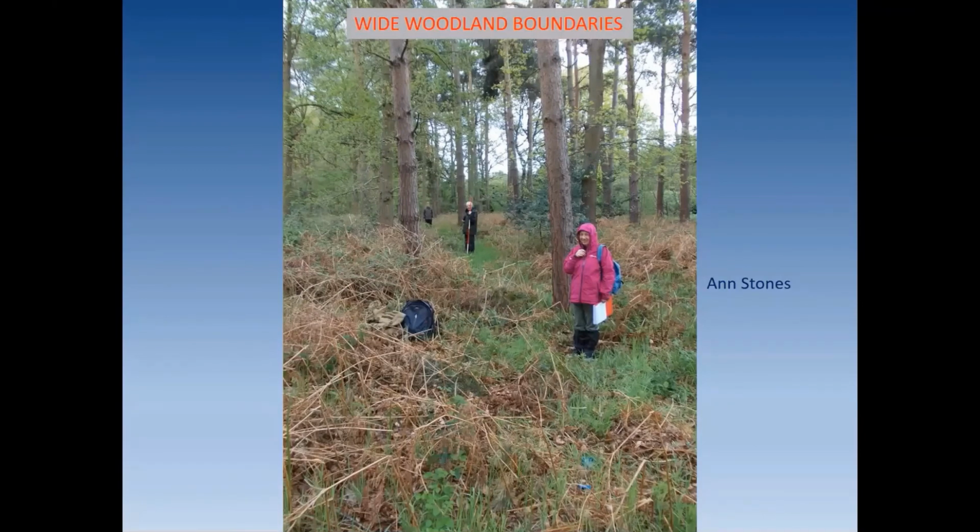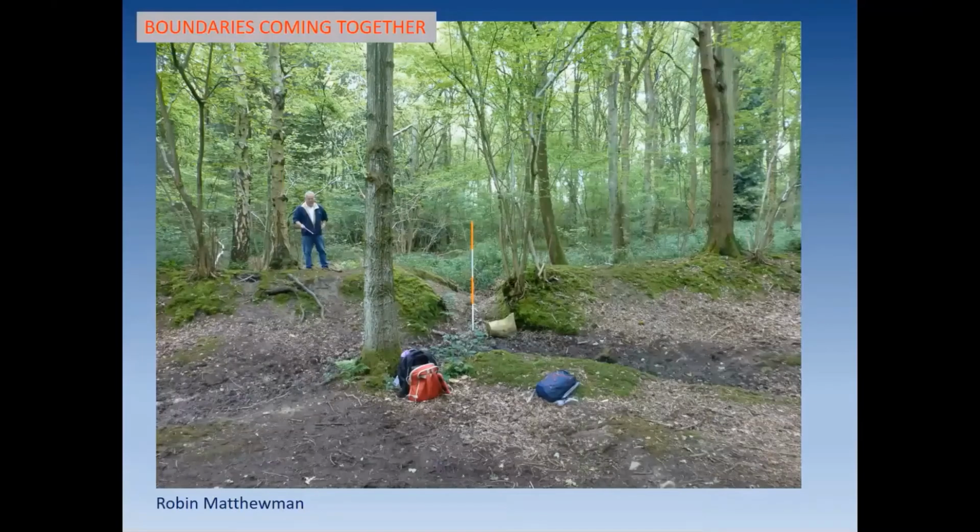And we've got areas where there are clearer banks, and here's Robin Matthewman, who came to help. He's standing on a bank, and there's another bank running towards it here, and there's a bank that runs in from the other side. We've got a union of banks, boundaries coming together, and this is just in the middle of the wood. So there clearly is stuff going on, but we just don't know what it means.